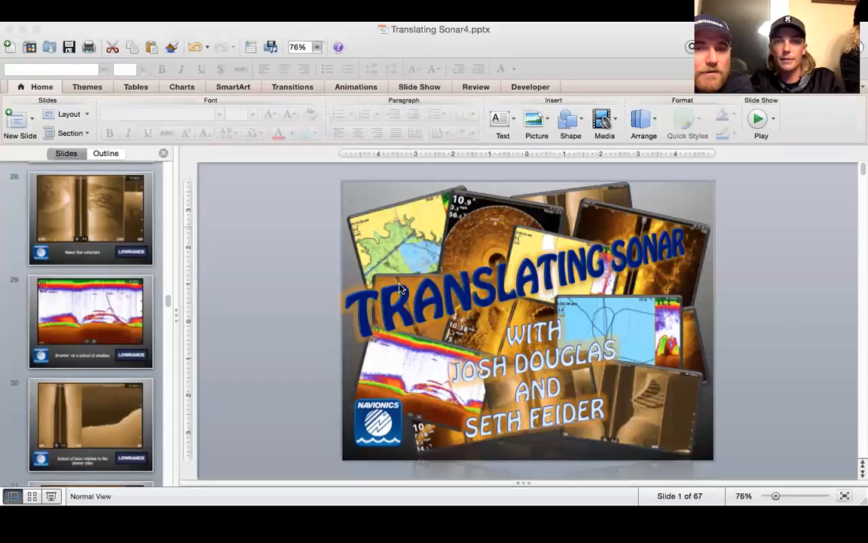Cheetah asks, when's the right time to use down scan? I use my side scan, but never down. I like side scan and 2D sonar probably the best, and down scan's usually more just to tell what's down there. Is it grass? Is it brush? Is it rock? Is it grass? That's where I really like my down scan.